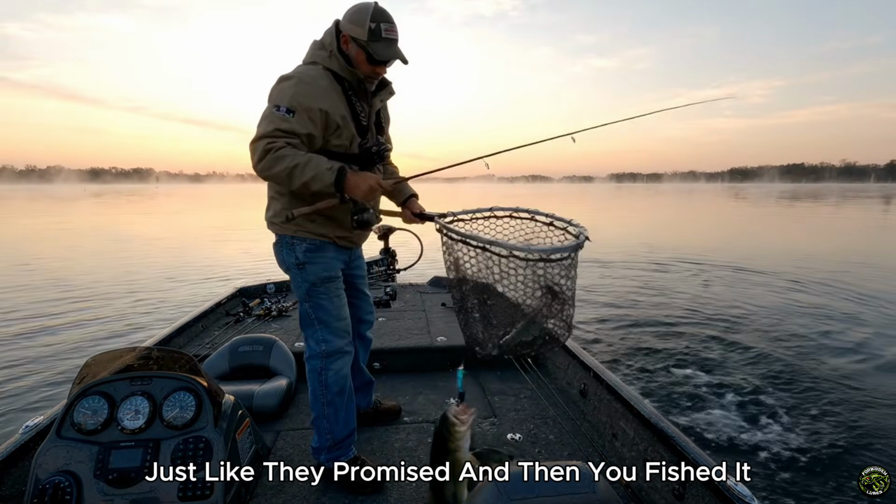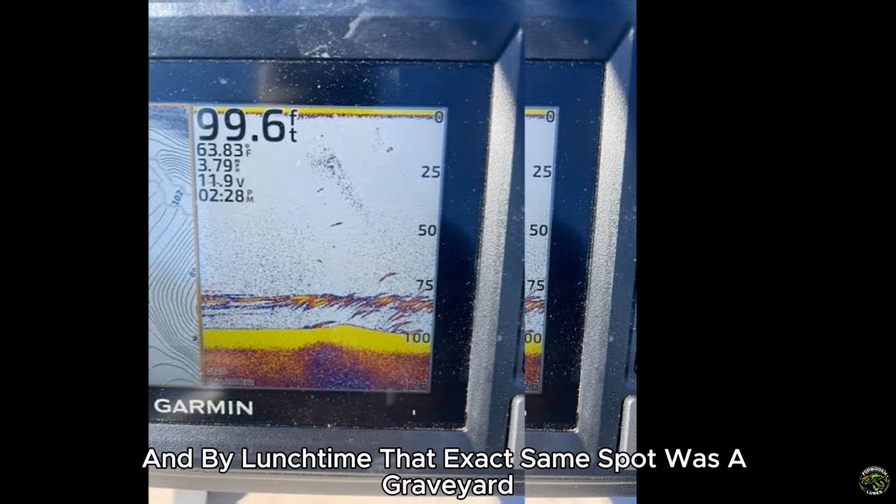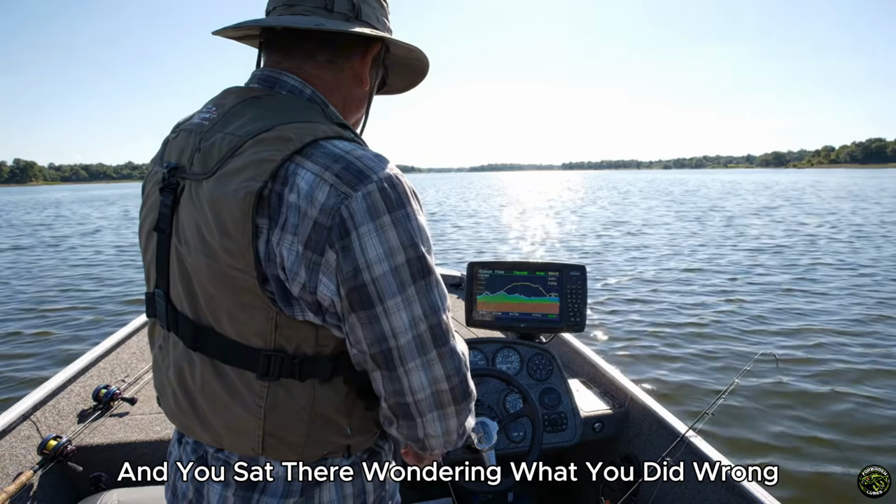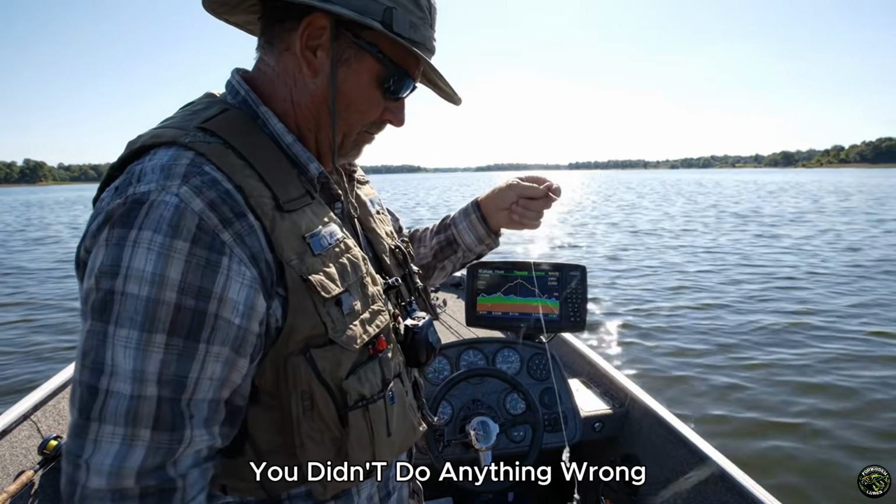And then you fished it, and at first light you loaded the boat, and by lunchtime that exact same spot was a graveyard. Same water, same temperature line, same gray band on the screen, and you sat there wondering what you did wrong. Here is the part nobody tells you. You didn't do anything wrong.